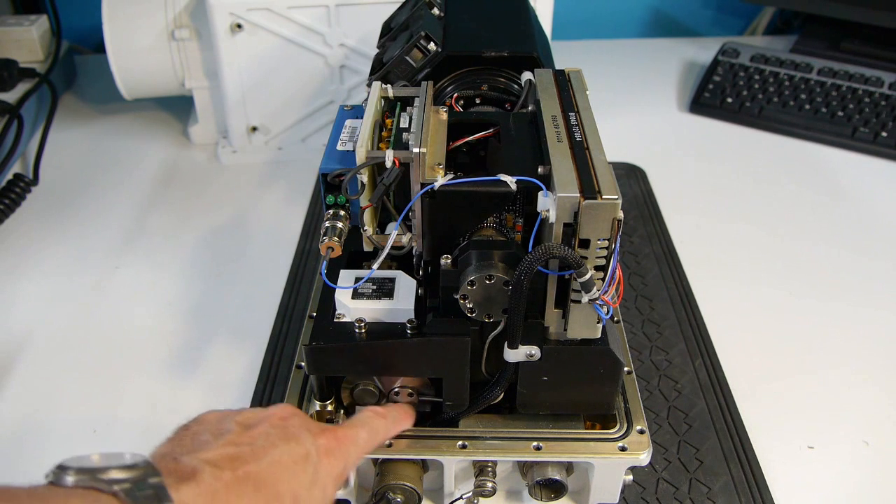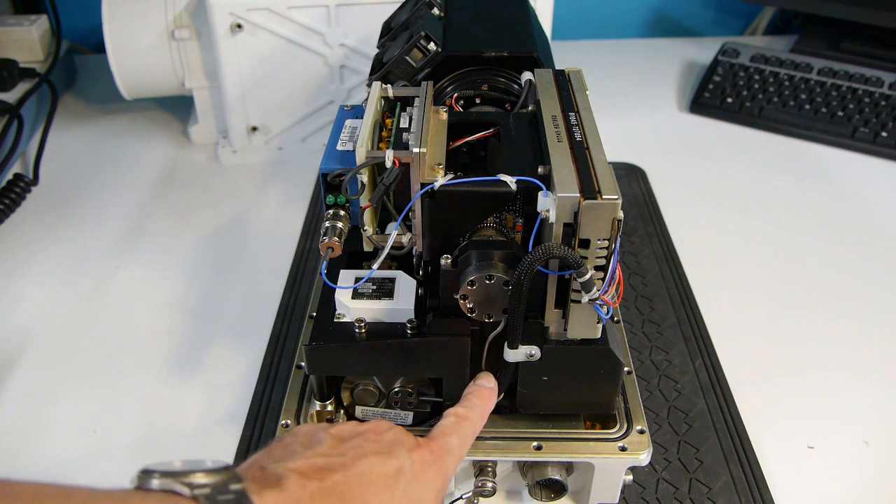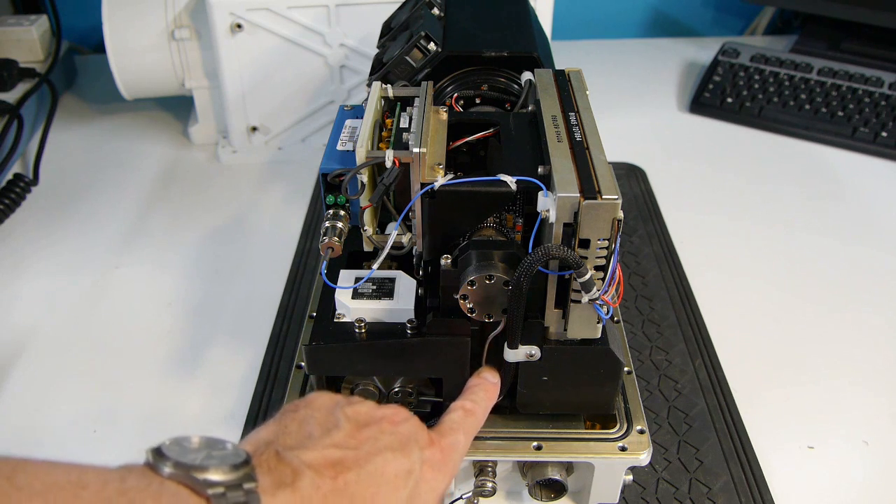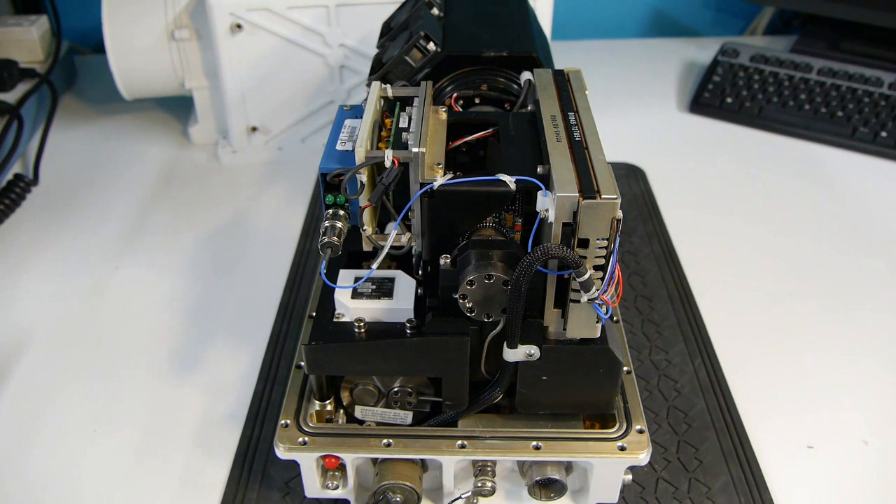Down in the bottom here there's a compressor unit, and the compressor feeds compressed gas, which is almost certainly going to be helium, into the dewar, and that provides the cooling for the sensor element.